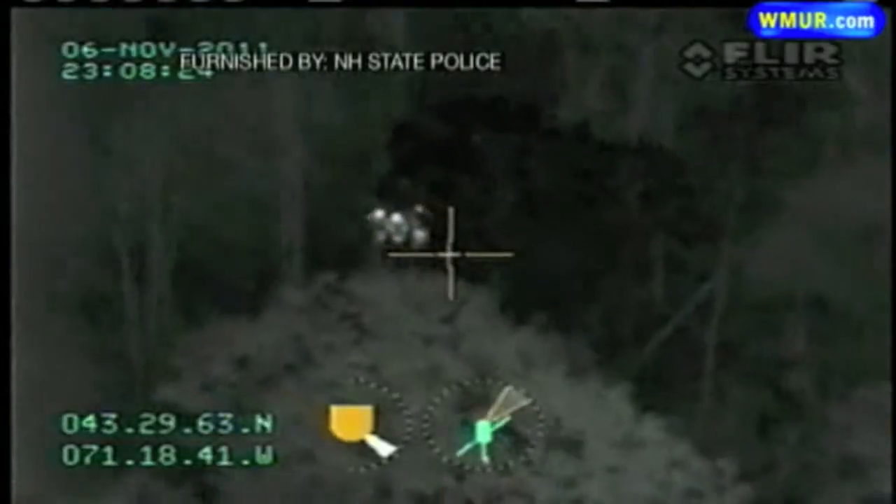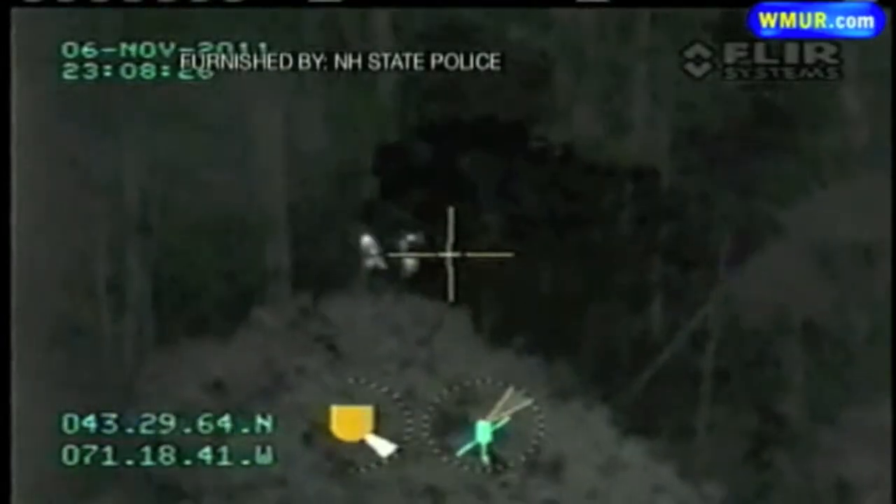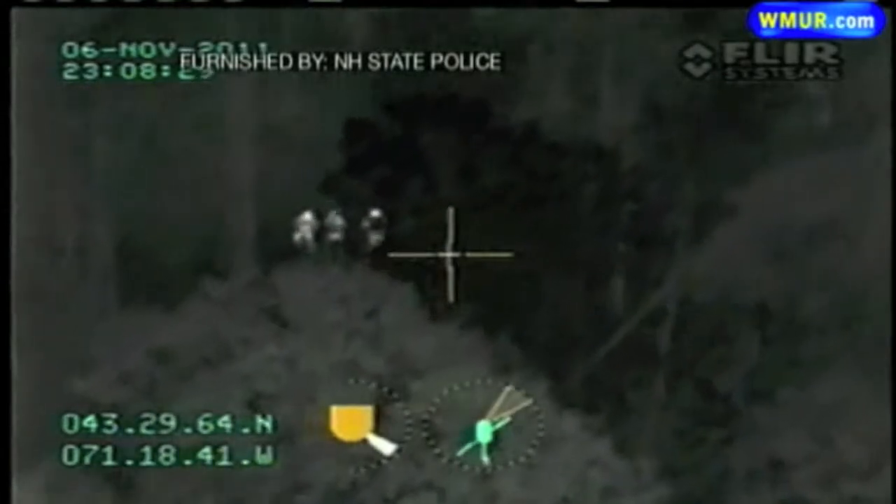That's right, Sean. These three went ahead because one of the scouts had a plane to catch, the other had to catch a train. But as they hurried down the mountain, they lost the trail and couldn't find their way back to base camp.